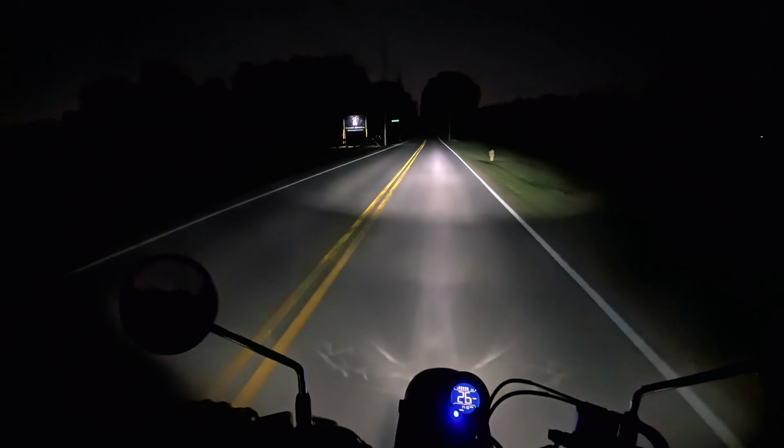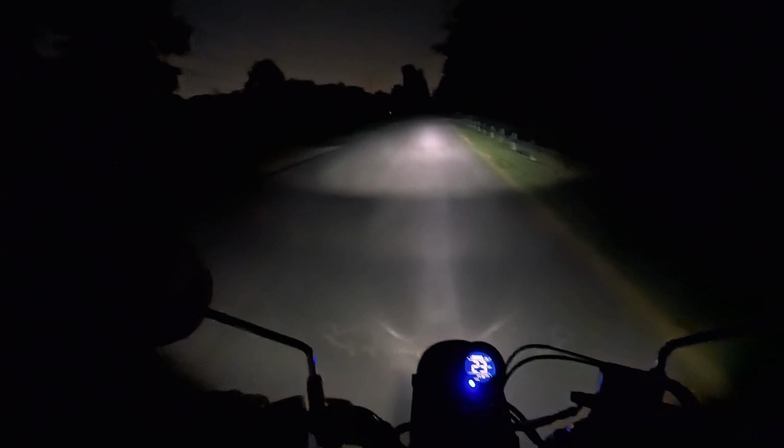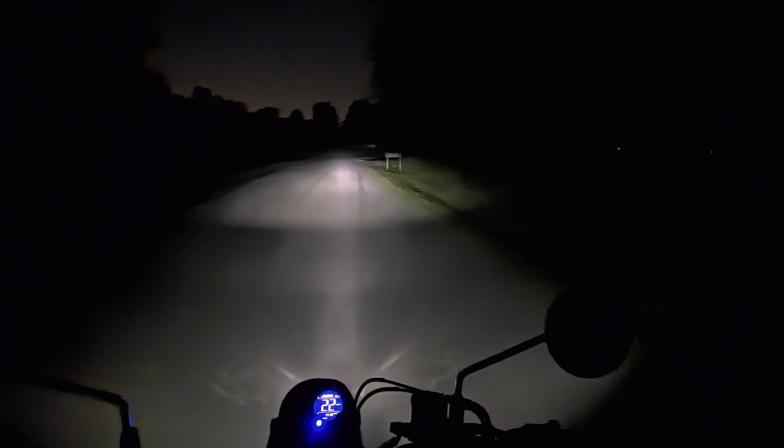There's not much in the way of lighting turned on back here. All the signs say the park closed at 10 p.m. It is not 10 p.m. yet. There's the moon. None of the streetlights are turned on. So it's pretty dark.